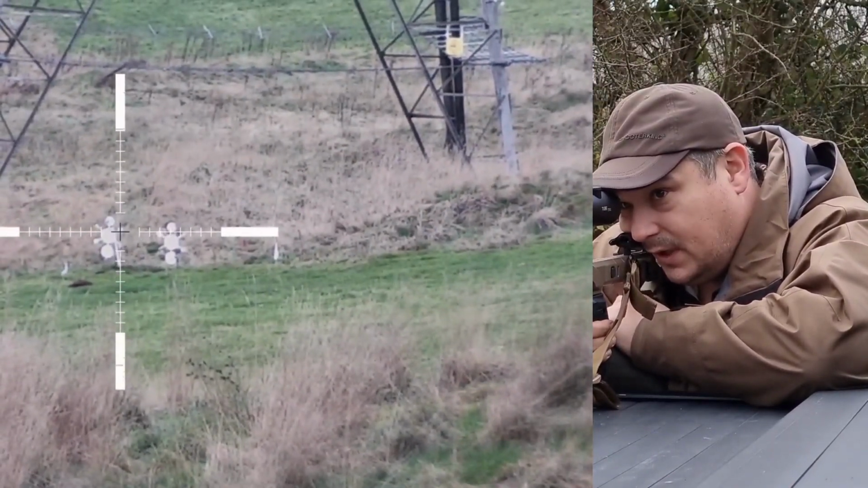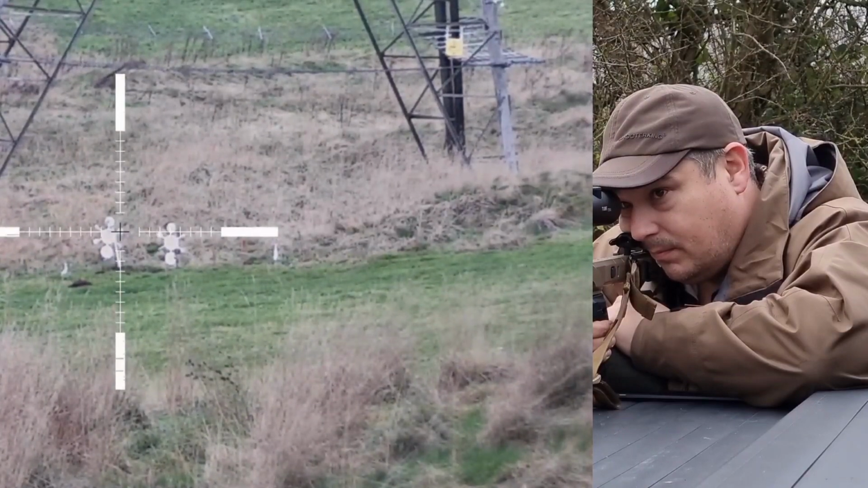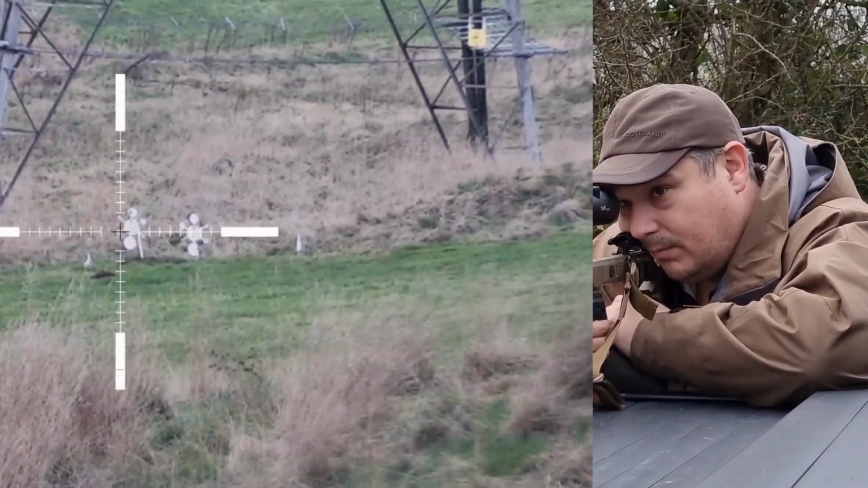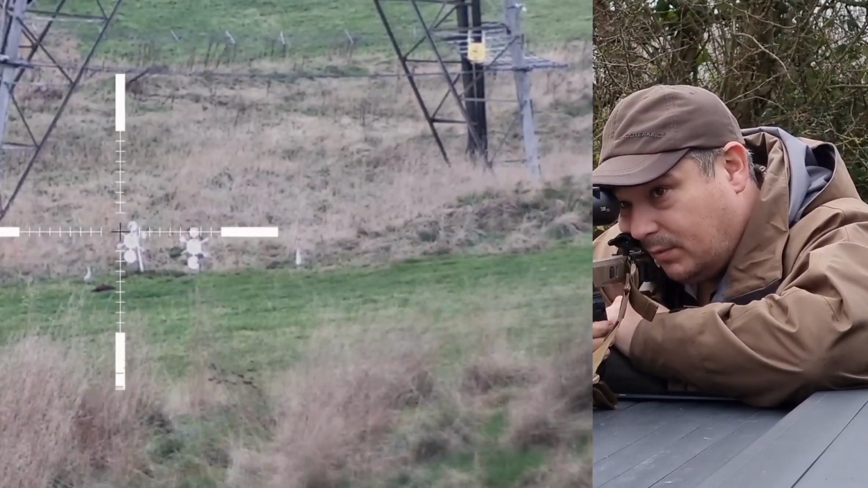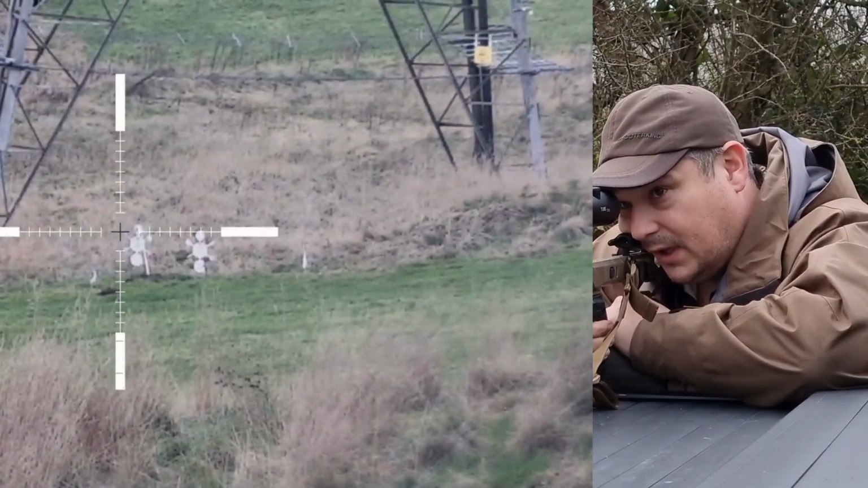So, as you can see now, I'm going to go for that little gong. Full strike. We'll go for that one there. Probably good one. We'll gamble on this one. And we'll take that.